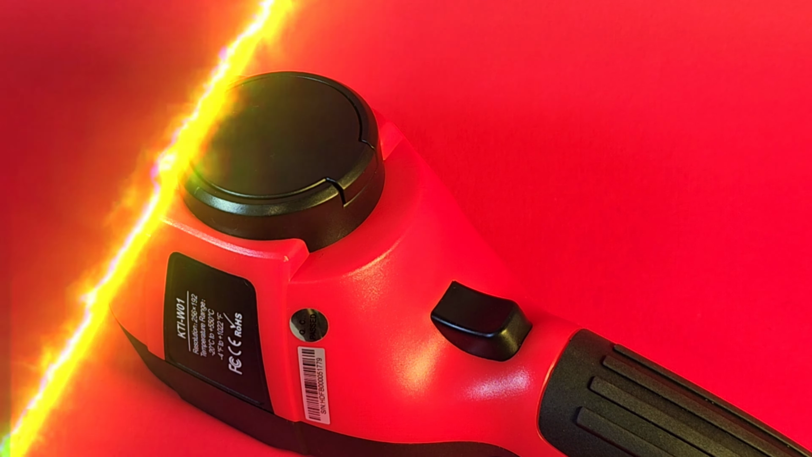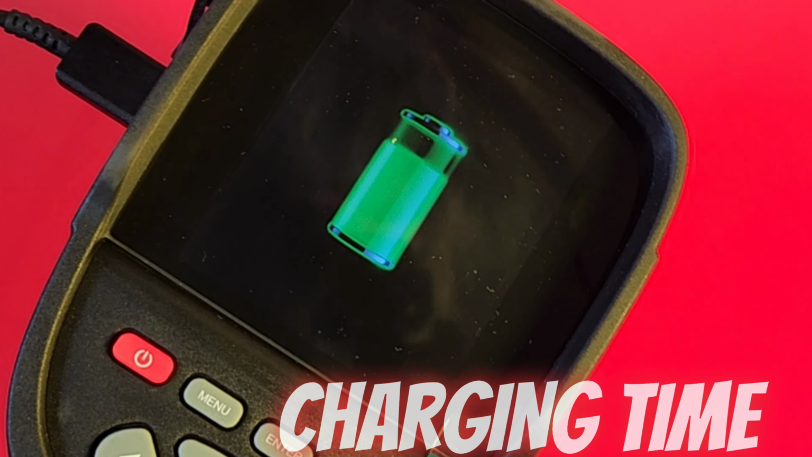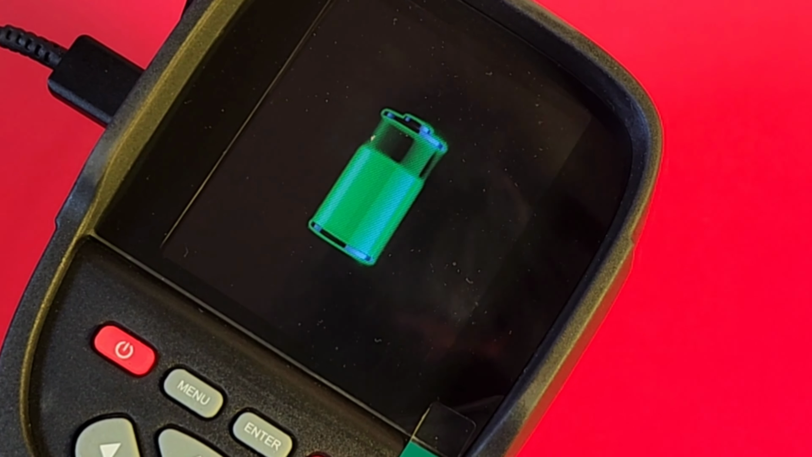Wow, good stuff. And when it's time to charge your thermal imaging camera, just attach the included USB-C cable. You're going to get a little notification that it's charging, nice green icon like that, and there you go. It takes about an hour or so to give it a full charge, and that should last you in total around 5 to 7 hours.